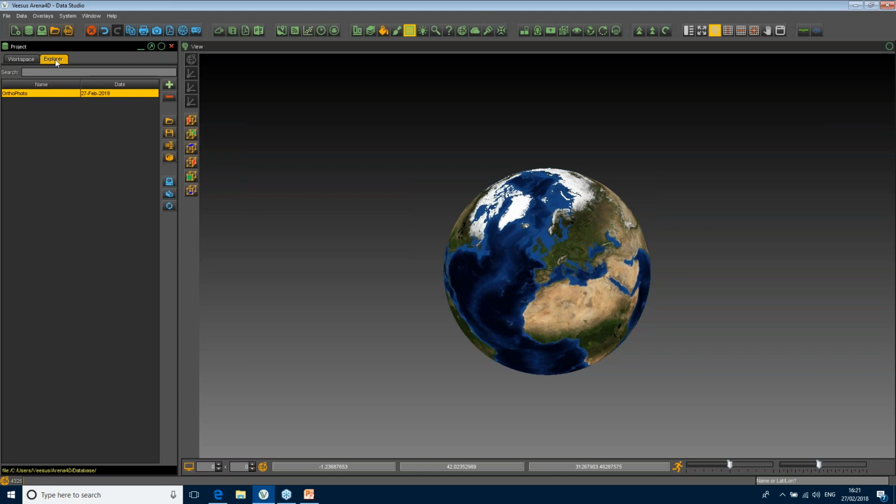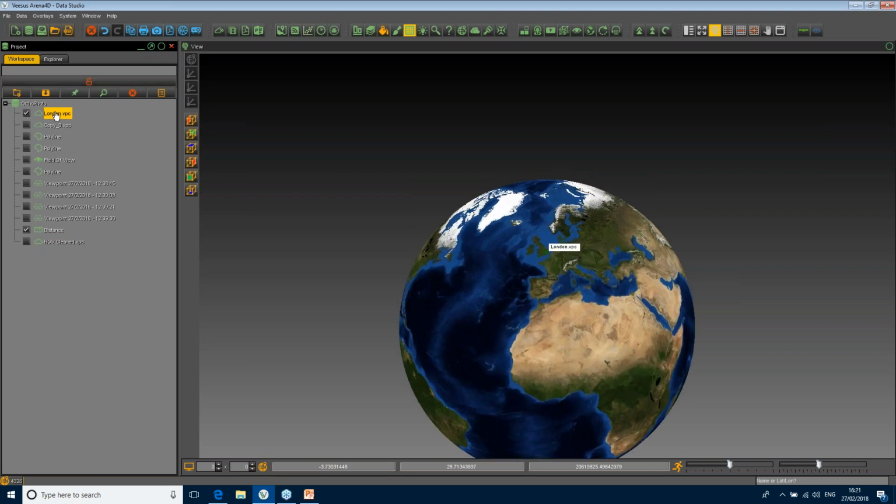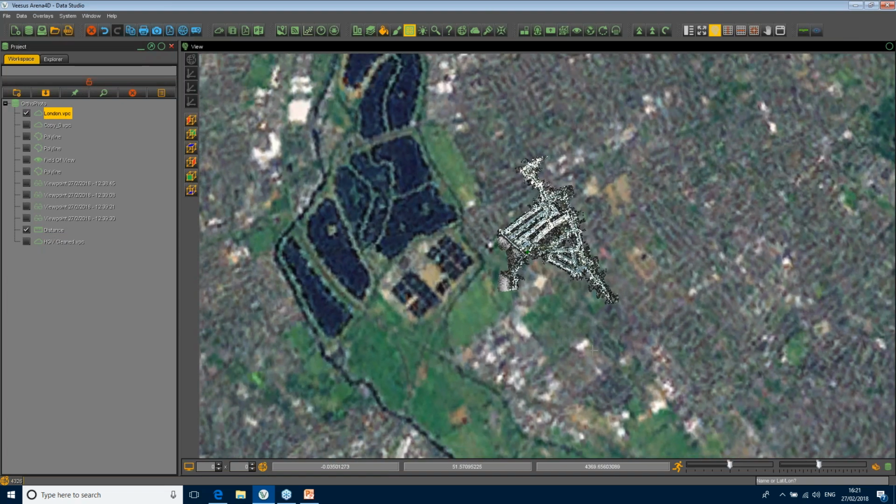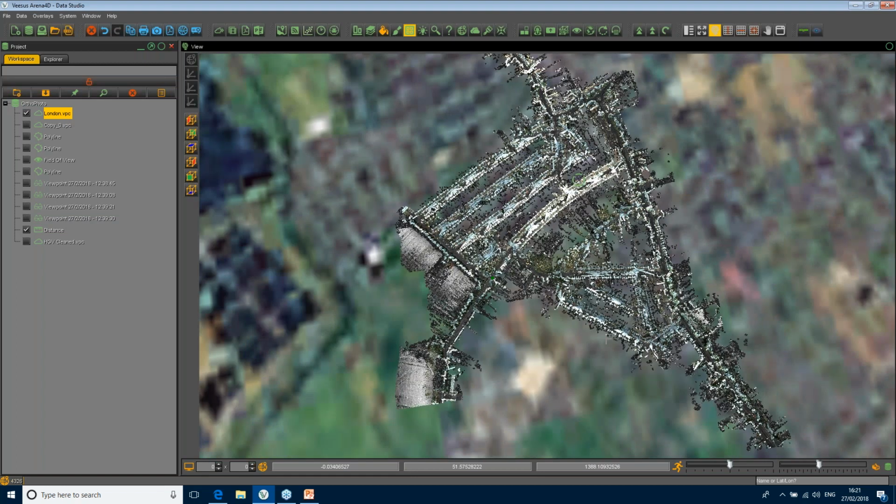But we've got projects that are saved under this Explorer tab here. I've got one that I made earlier on. Okay, and my data is down on the globe there. So I'm just going to double click, and it's going to take me down to that data. Okay, so there we have it. That's a piece of data that's been captured using a mobile system. The only piece I've got, so that's why I tend to use it quite a lot.